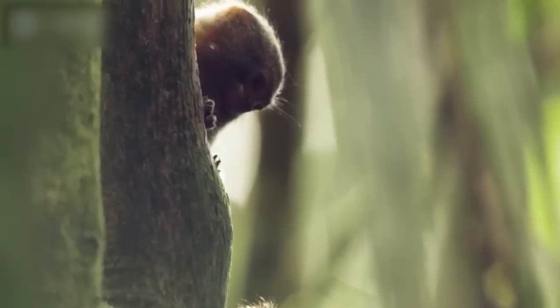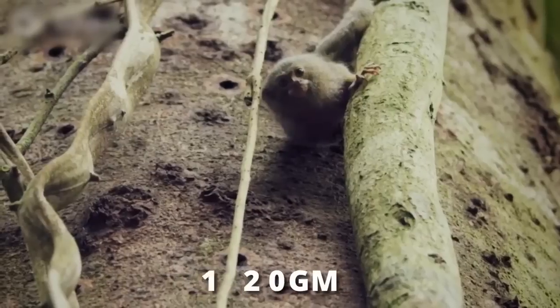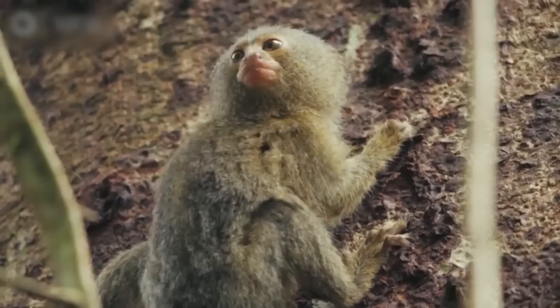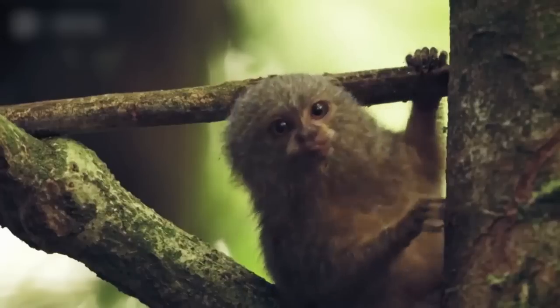Okay, well, about these mini things, they are so small they can easily fit into an adult's hand and have an average weight of less than 120 grams. They do look kind of cute though. I don't know if we can get them as pets. I may still try nonetheless.